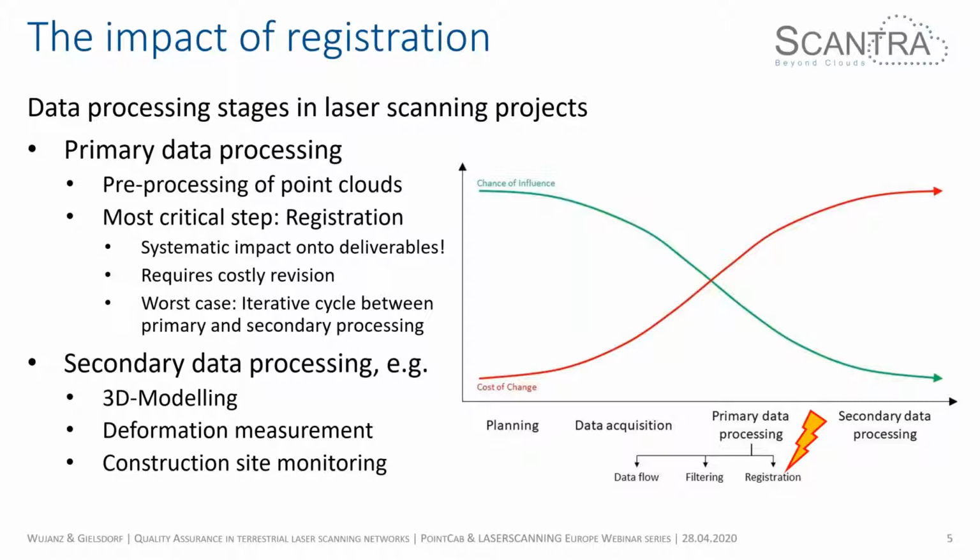Another problem is, of course, errors occur, but you should find them before you pass them on to another processing step, because otherwise you end up in a vicious cycle between passing on something to secondary data processing, receiving it back because the draftsmen are not happy, and so on and so forth. That would be quite costly, and that should be avoided at all costs.